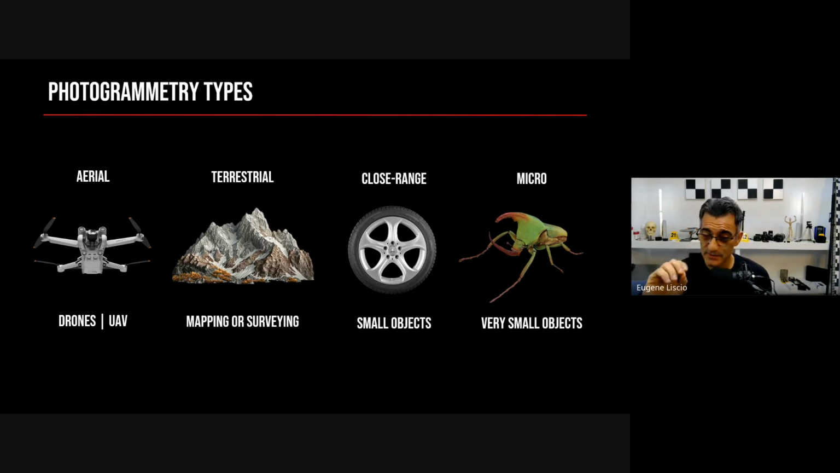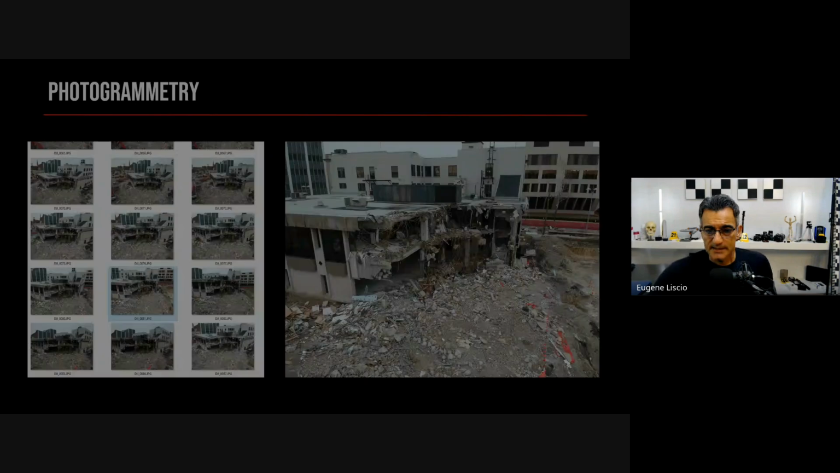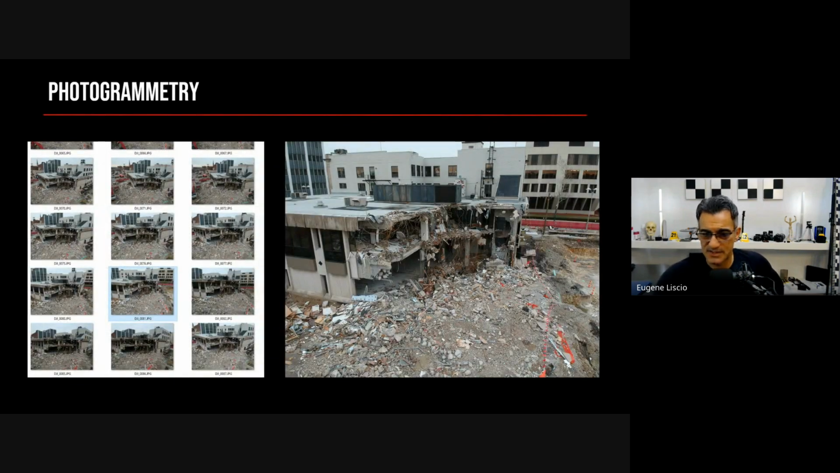So there are people doing some really, really amazing things with even scanning electron microscopes and taking those images and producing 3D models of things which are absolutely invisible to the eye. Very, very interesting stuff. Now, photogrammetry here, this is just an example I did during a training exercise.